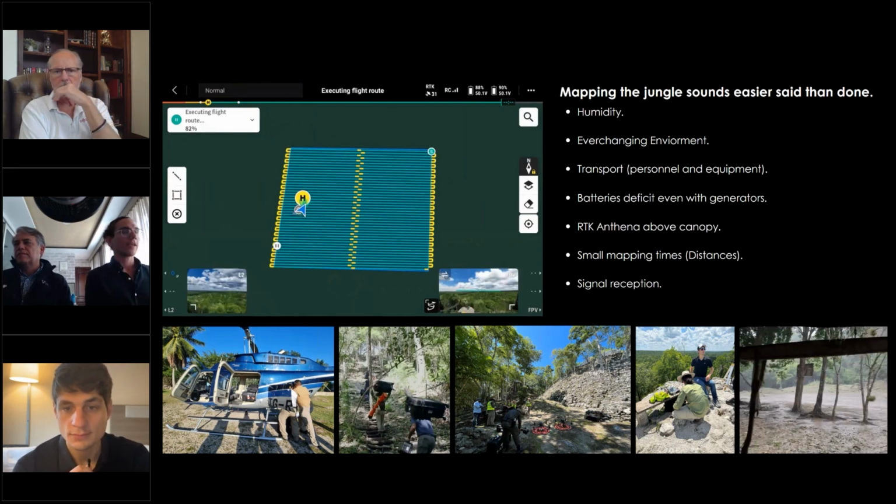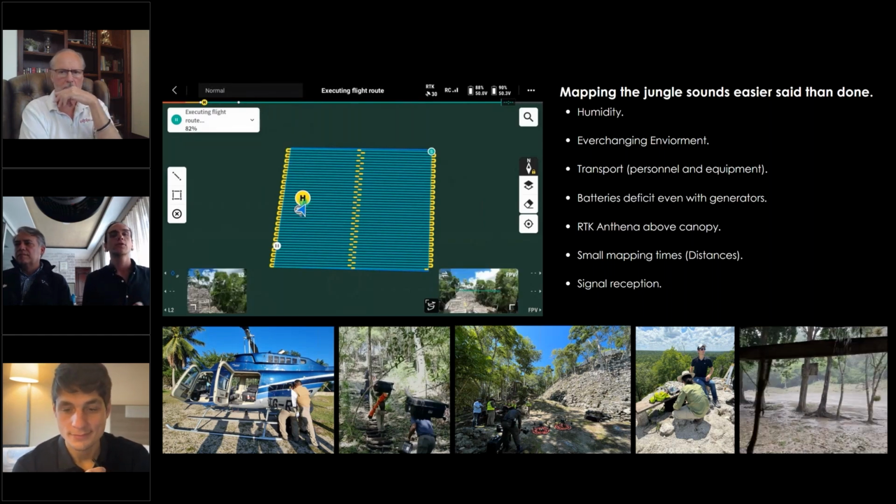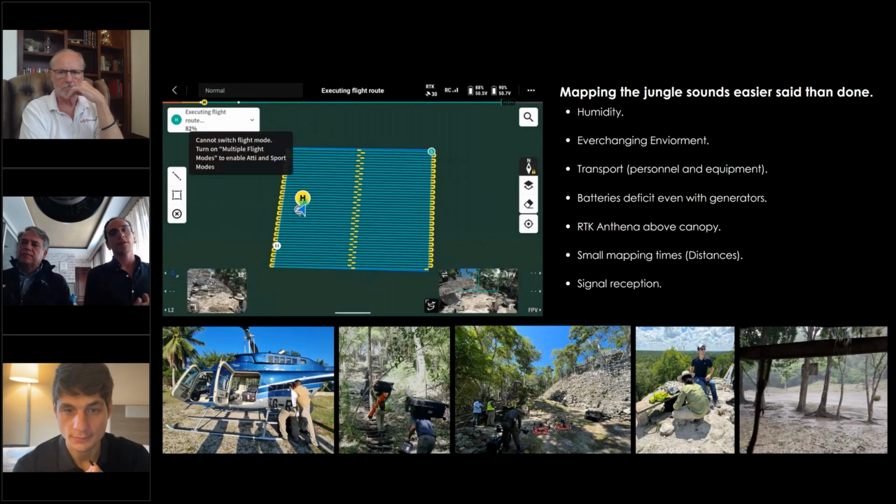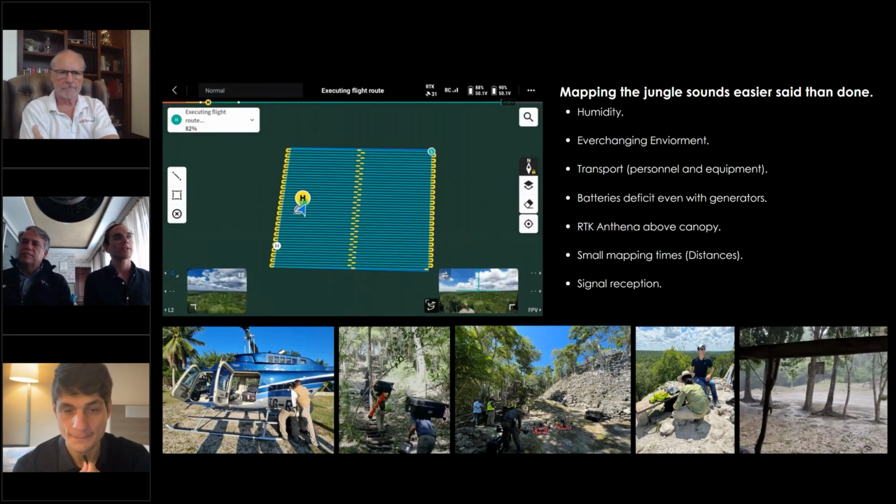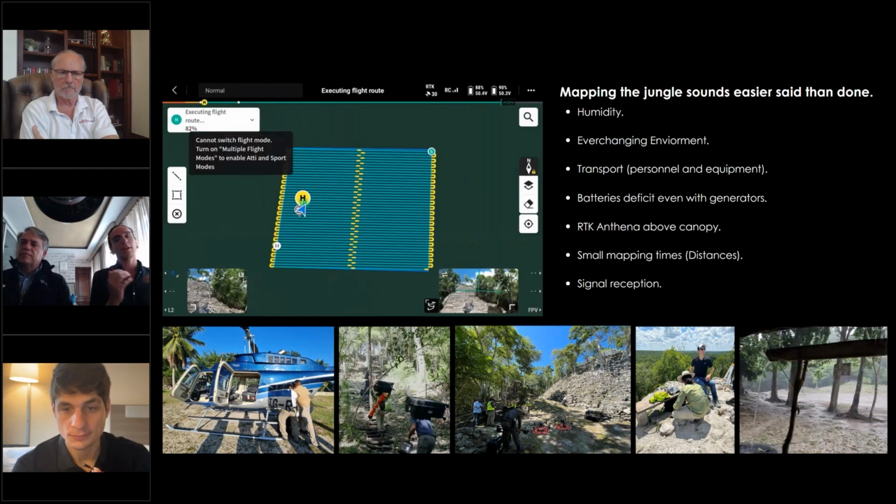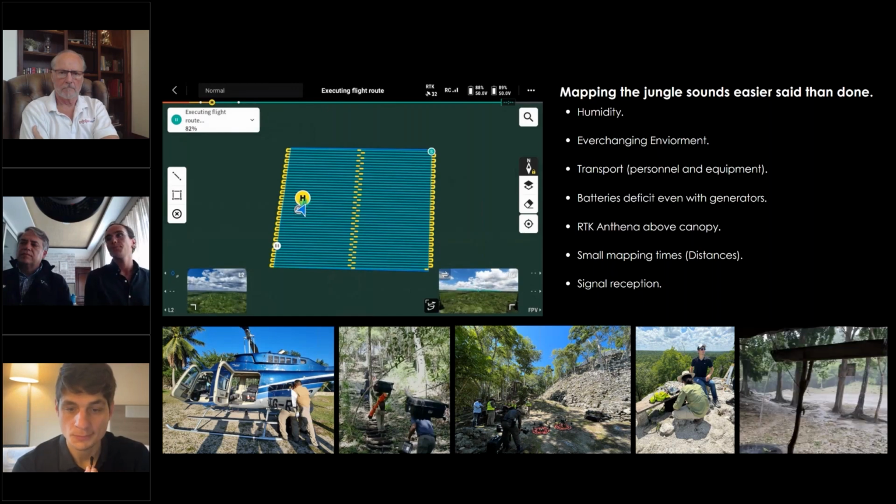The RTK antenna above the canopy, well, we have the next slides. We have a couple of slides showing how we could solve this, the azimuth 0 antenna that Edwin was talking about. And there are always changes in the mission planning once you're on site, so it is important to have high ground so you can see and evaluate the area that you're about to fly and make changes to the mission on site.